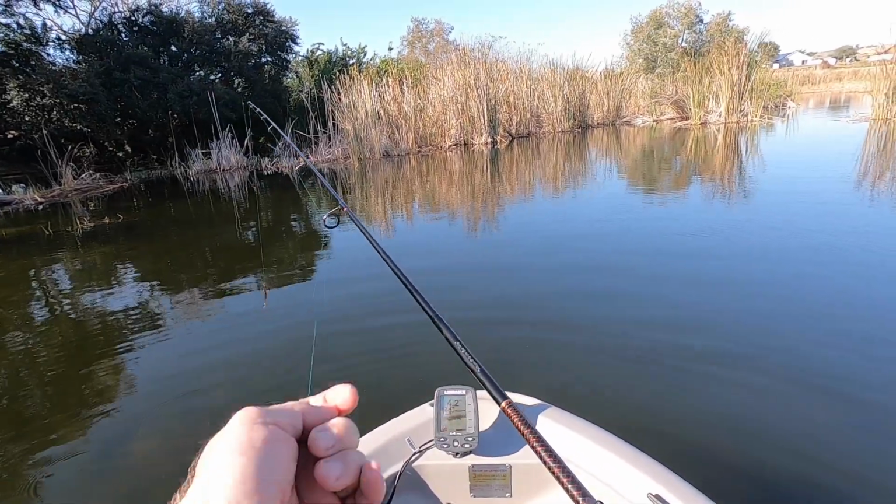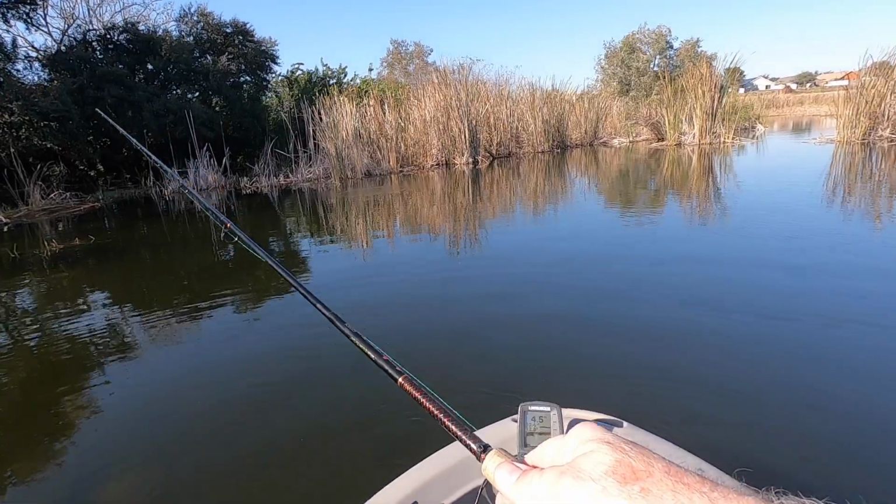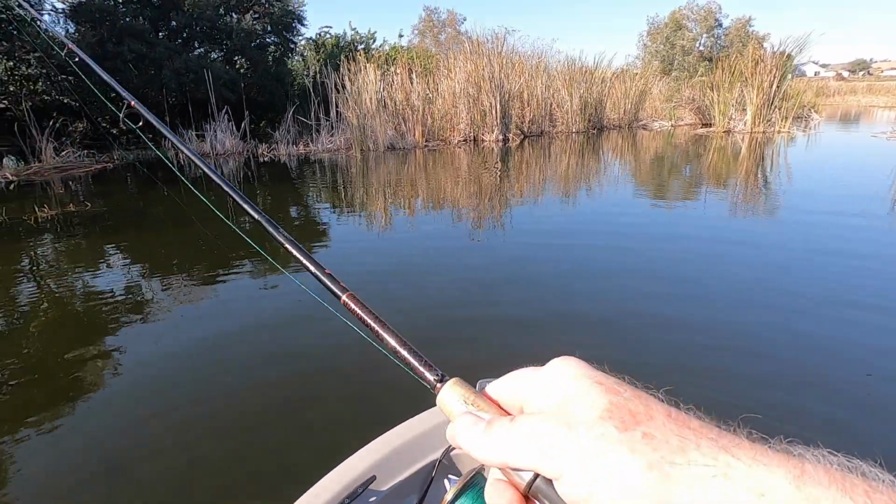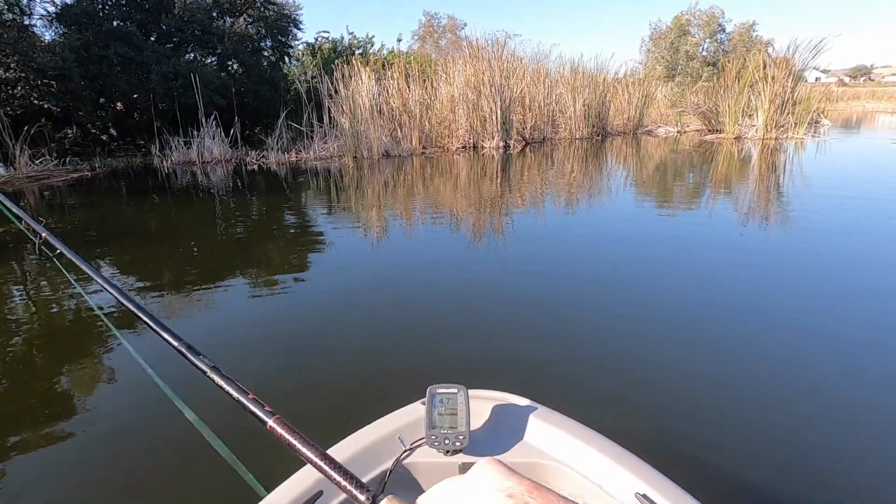Well, it's already exciting. We're seeing fish. I even have my fishing net with me, and we haven't had the opportunity to use it yet, but... Still dry.